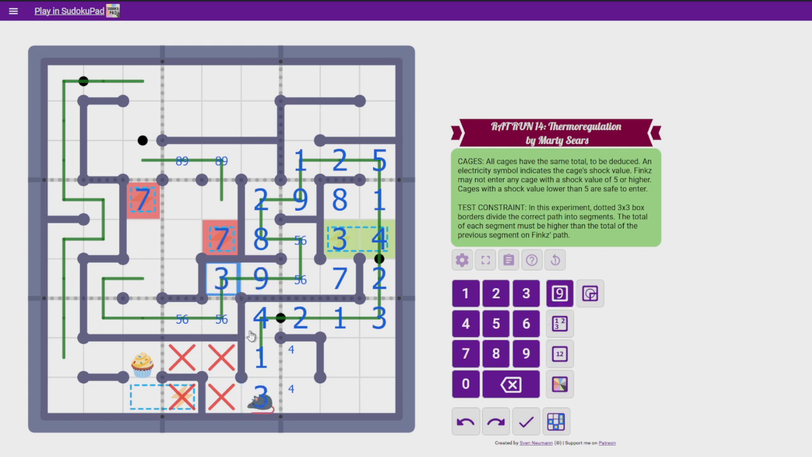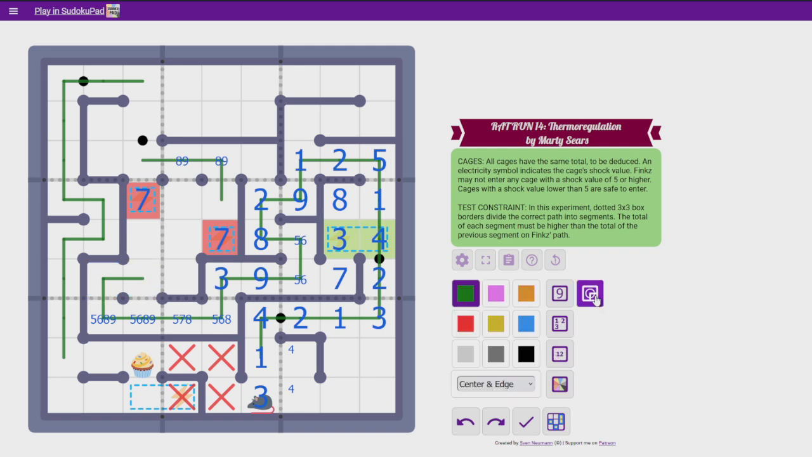That's a 3. Yeah, so it could be 5... What am I doing? 5, 8. Or 6, 7 in that order. Okay. Then these have to add up to 14. They could be 5, 9 or 6, 8. Don't know which. And then whatever that segment is 15. I don't know if it goes up yet, is the problem. And then whatever this segment is 16, and then that's 17.